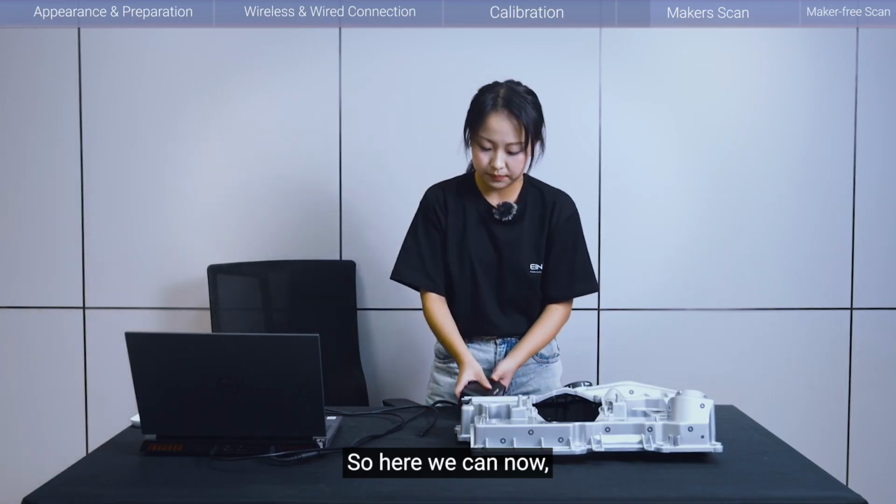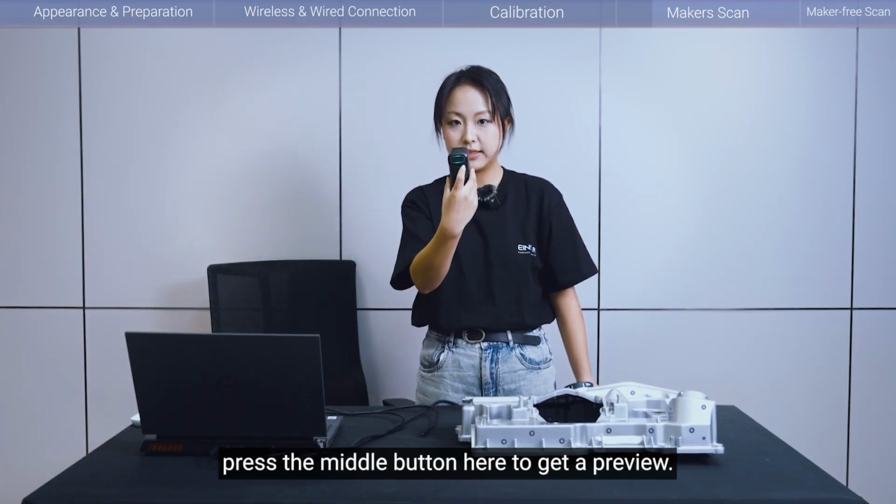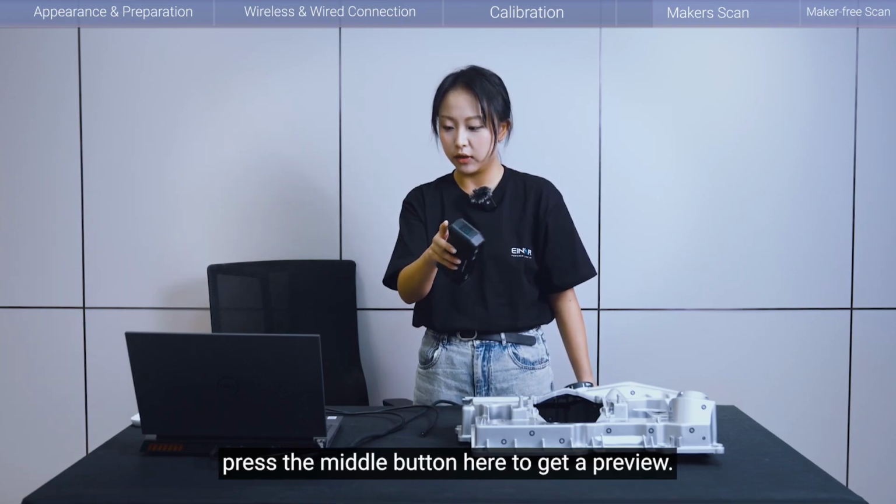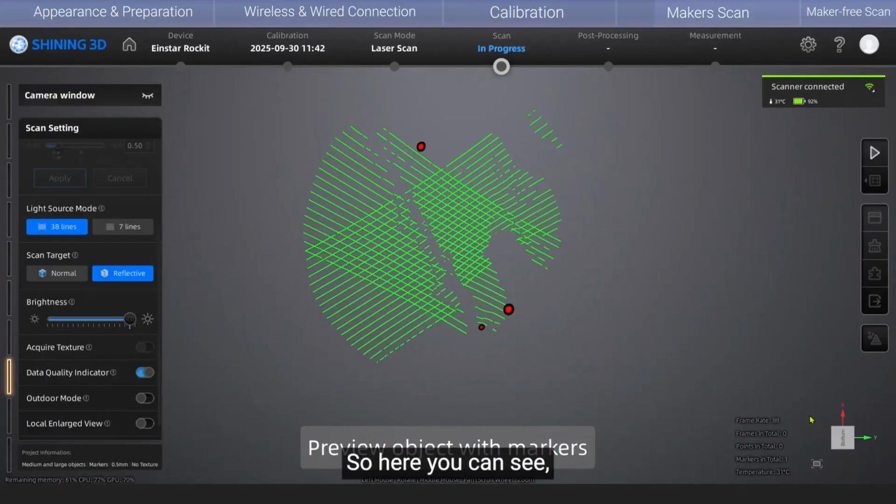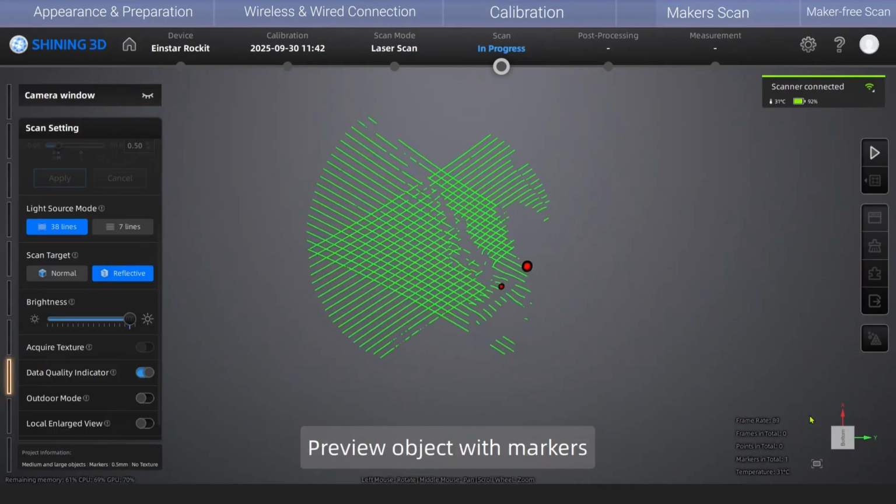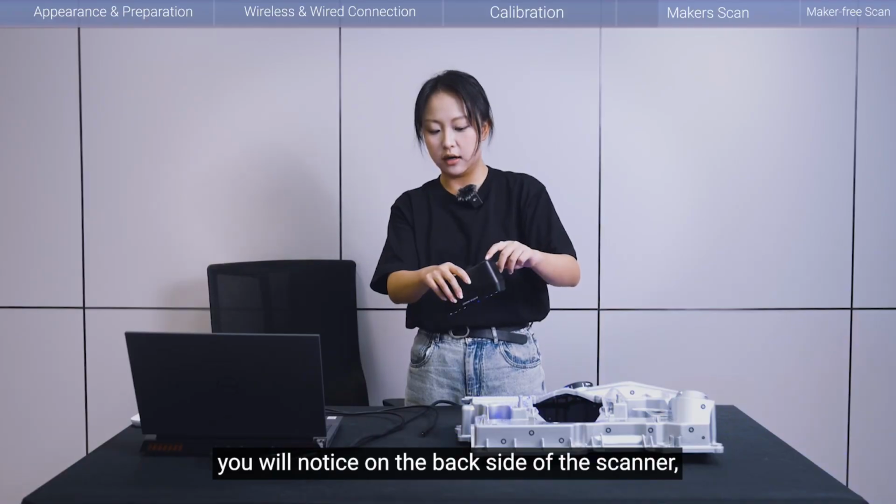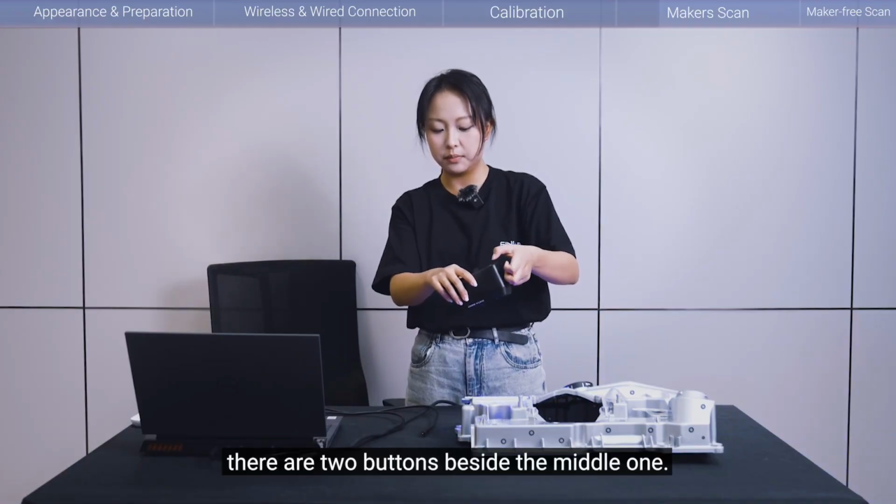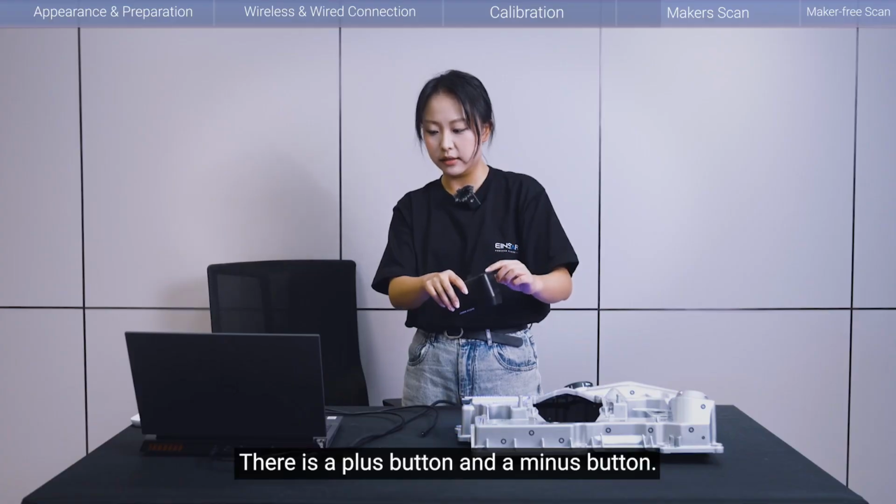So here we can now press the middle button to get a preview. Okay, so here you can see there is a preview on the computer already. And then you will notice on the back side of the scanner, there are two buttons beside the middle one: a plus button and a minus button.